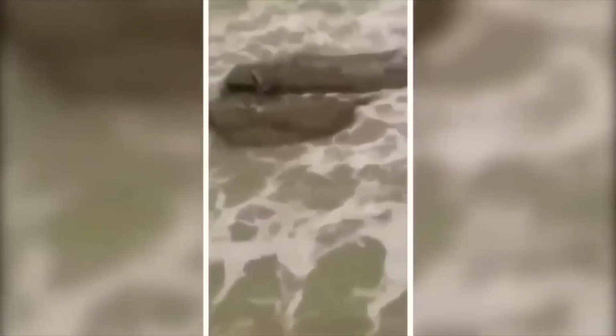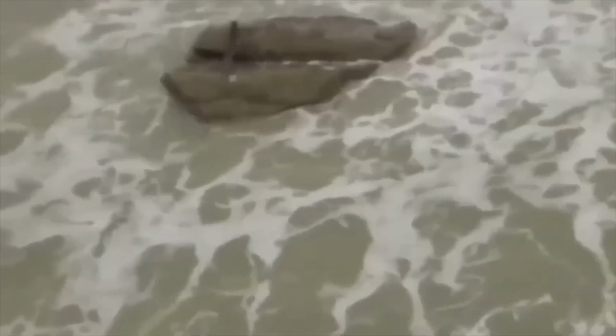The quality isn't great, but you can totally see the creature chilling on a rock before diving back into the water when it notices the guys creeping up. Oh my god! What is that? Do you think this thing was the real deal or just some kind of hoax? We want to hear your thoughts.